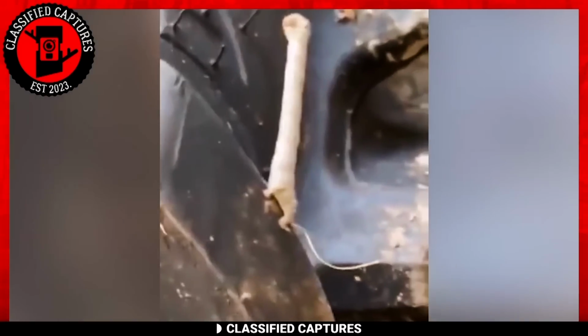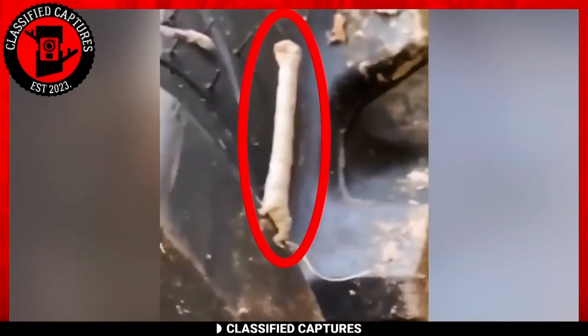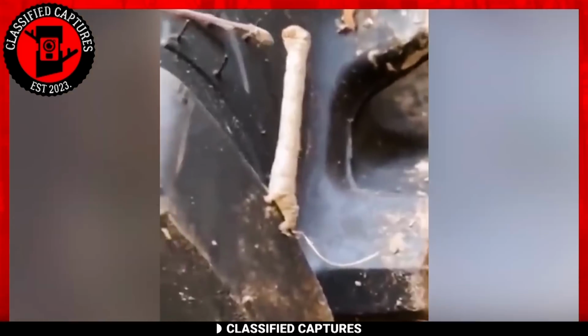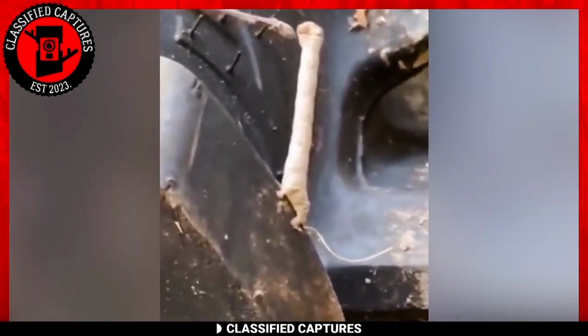The identity of this bizarre creature remains elusive. Could it be a previously undiscovered species, perhaps an organism adapted to a unique ecological niche? Or is it something altogether different, defying our understanding of life forms? You tell us. And you know, one more thing. I won't be surprised if one of you actually knows what it is.